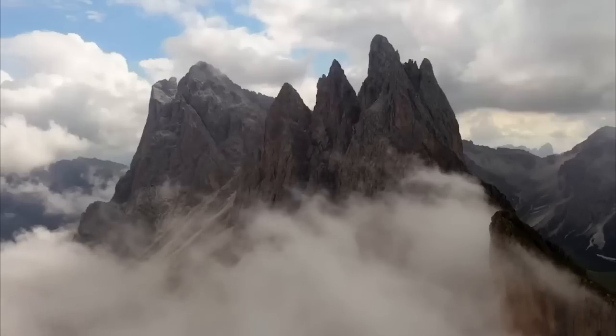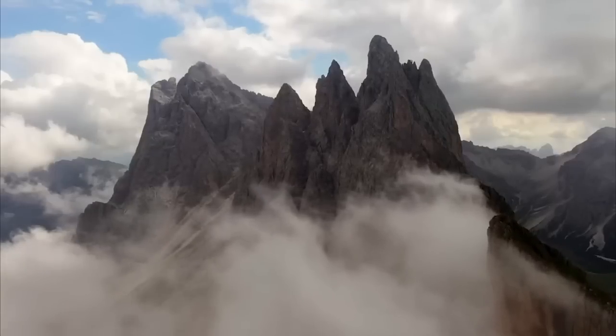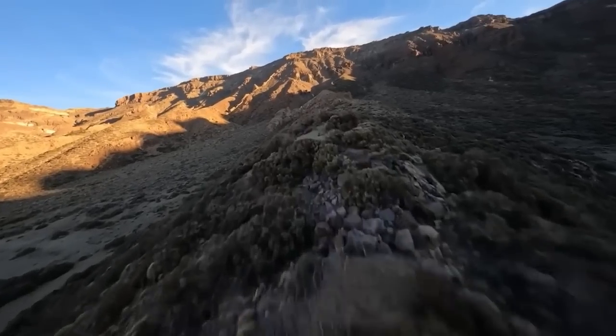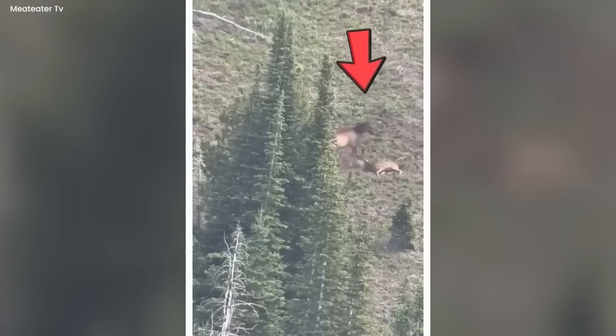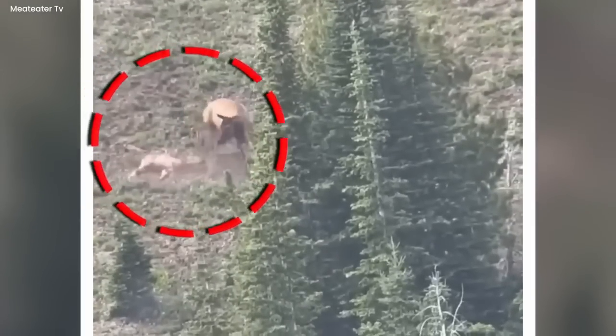Mother elk. In the mountains, a camera captured an eerie and unusual scene. The atmosphere was filled with a strange, mysterious vibe. In the footage, a mother elk confronted a lion. The lion appeared haunted, as though it had seen a specter.